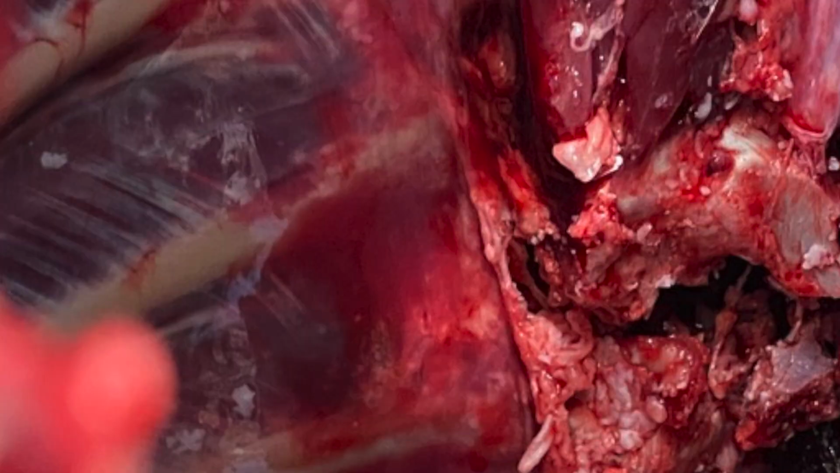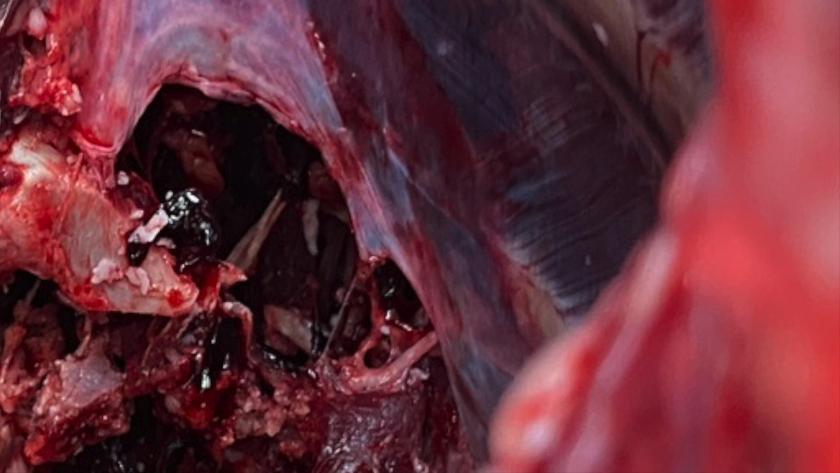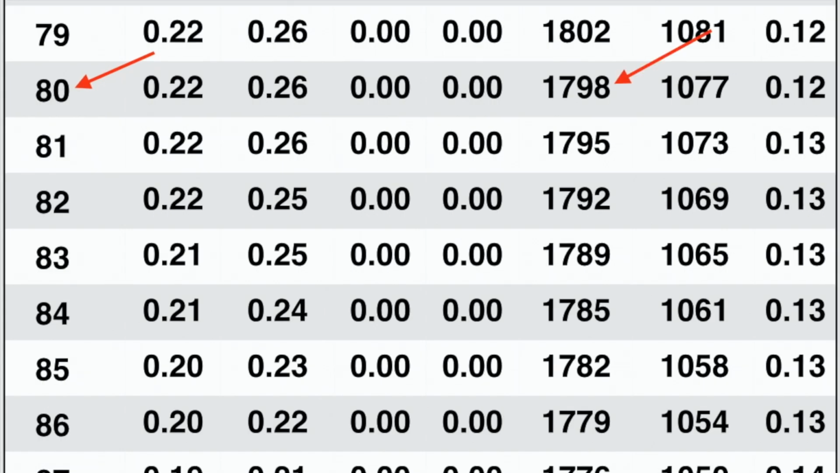This bullet deflected upward and smashed into the spine, which is what caused the deer to drop. Here the bullet was tumbling and hit one of the ribs on the exit side, leaving massive internal damage. The Winchester 150 grain Deer Season XP did a phenomenal job at 80 yards. At this distance, the bullet would have impacted the deer at 1,798 feet per second, delivering 1,077 foot-pounds of energy, effectively doing its job.